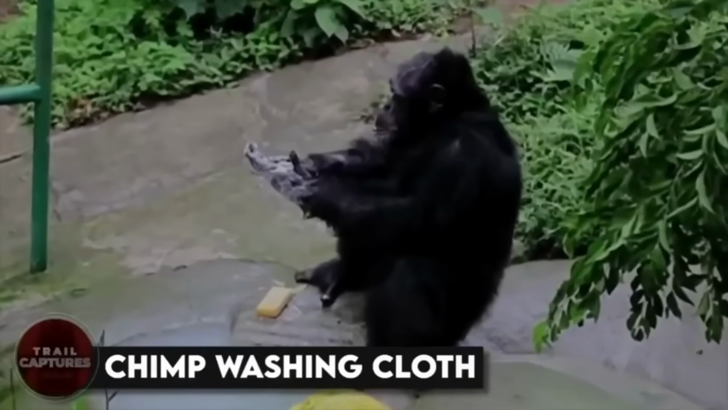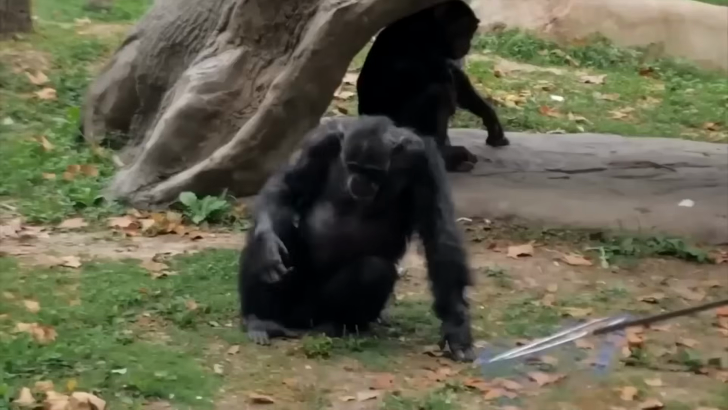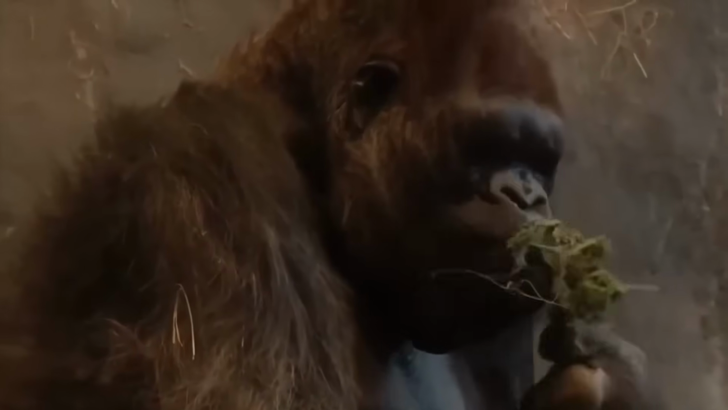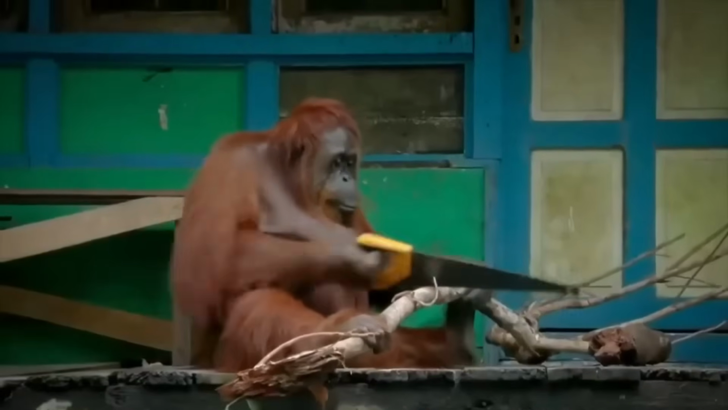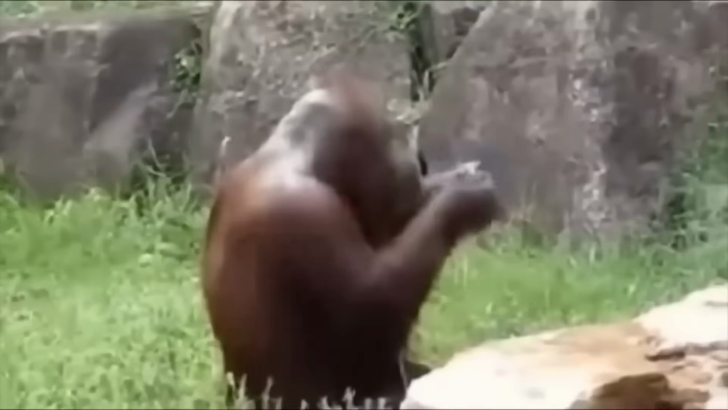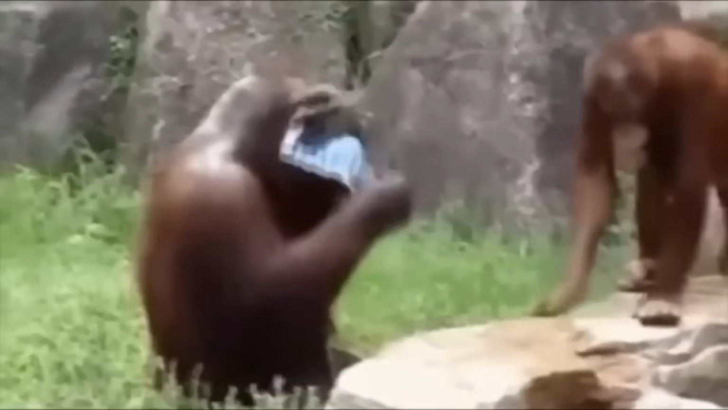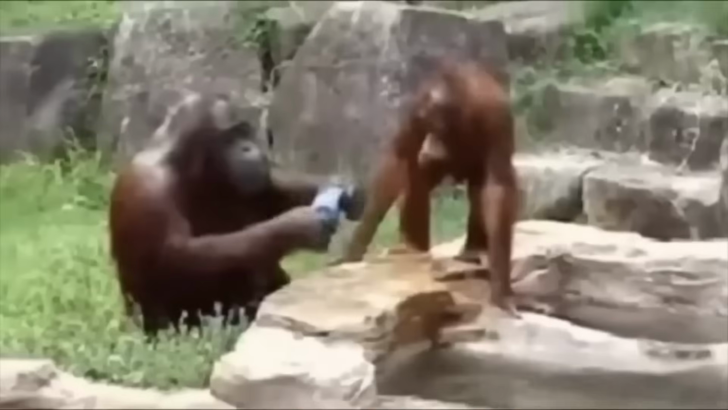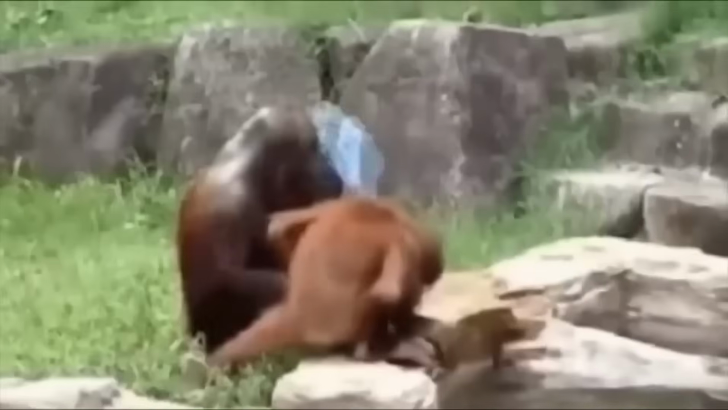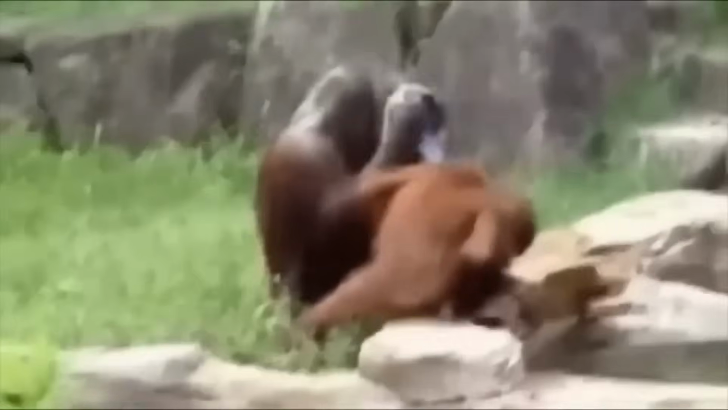Chimp washing cloth. Be it monkeys, chimps, or gorillas, they are all said to be the most intelligent animals on Earth. And they imitate humans almost perfectly. For instance, see this one chimp who was recorded by a camera washing a cloth. Then it cleaned its hands and face with it. The caretakers had no idea where the animal had picked up this habit. According to them, no one ever did anything like that in front of the chimp. But then, where did he learn that?